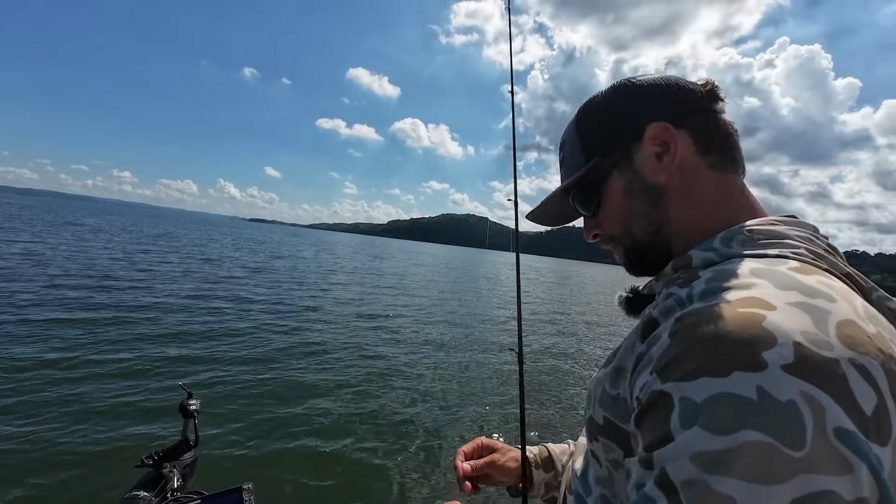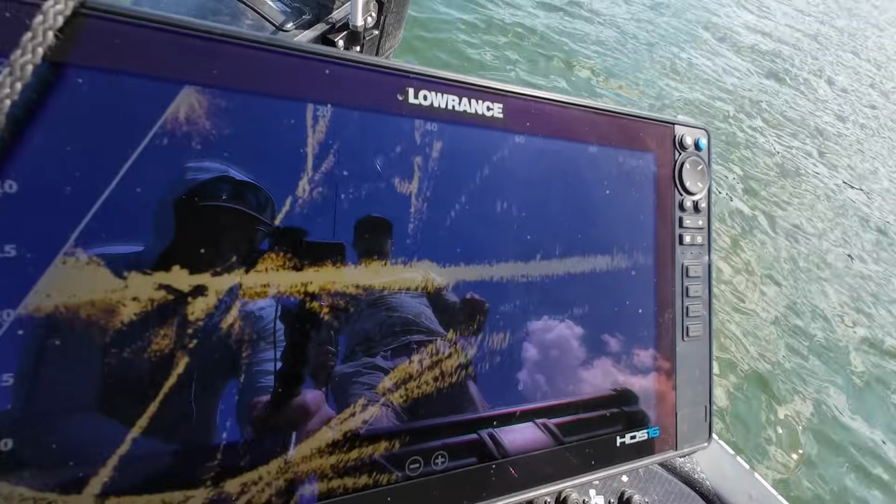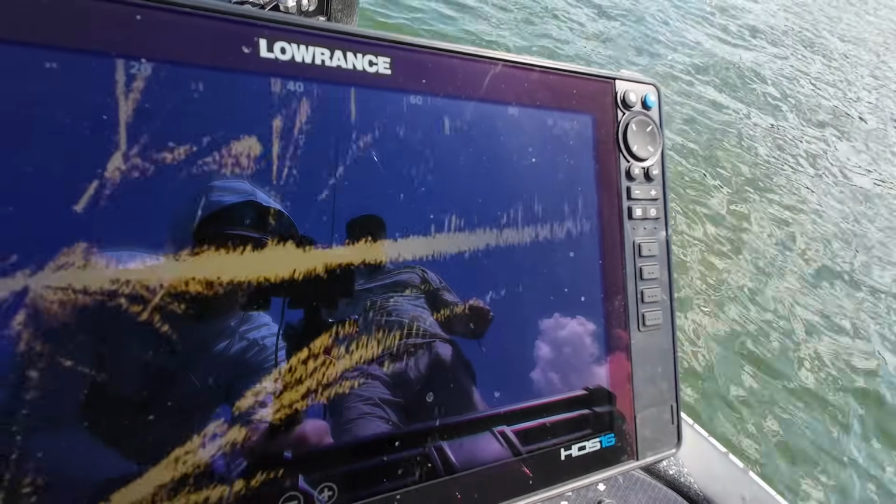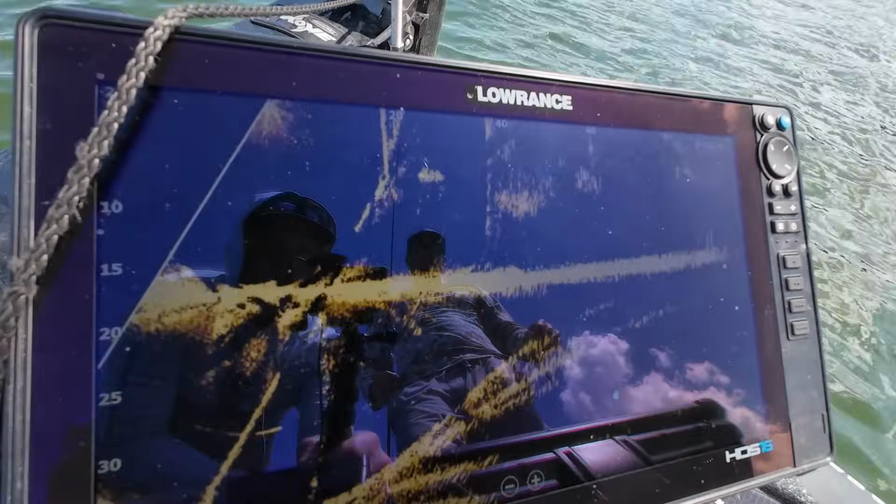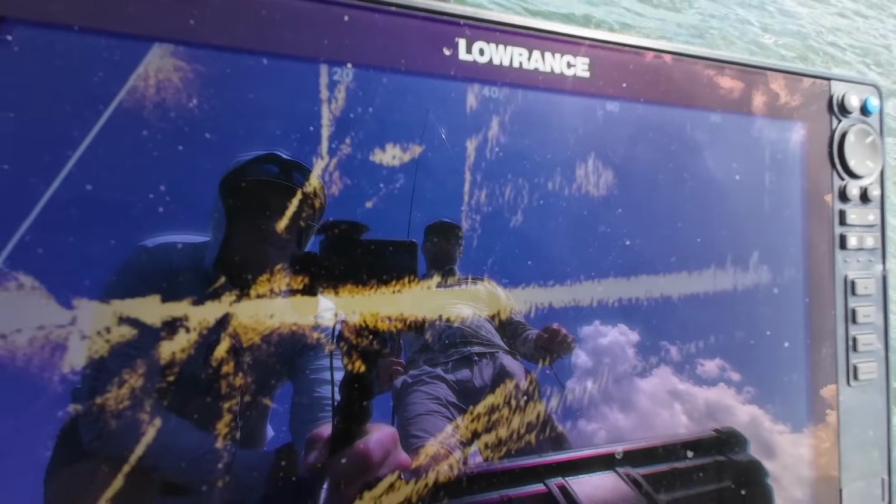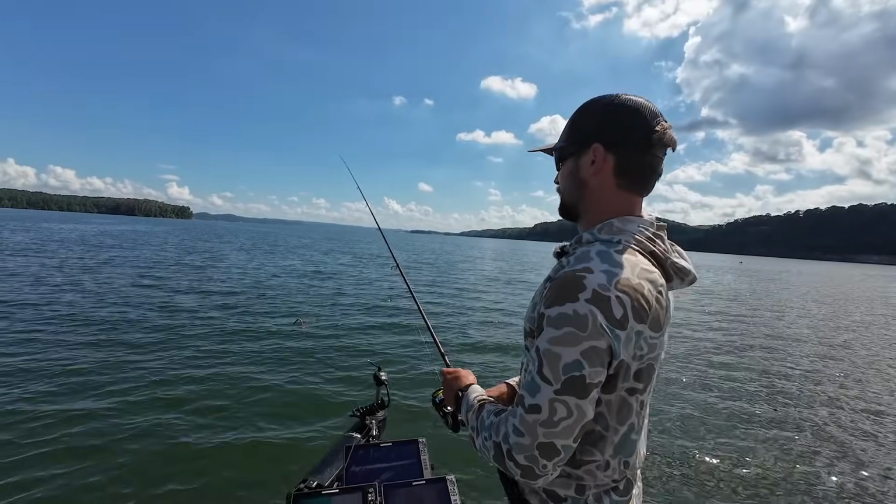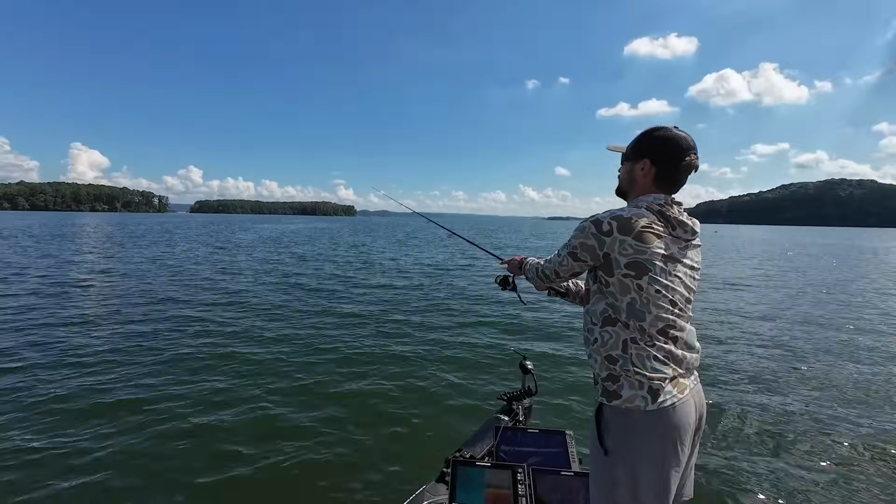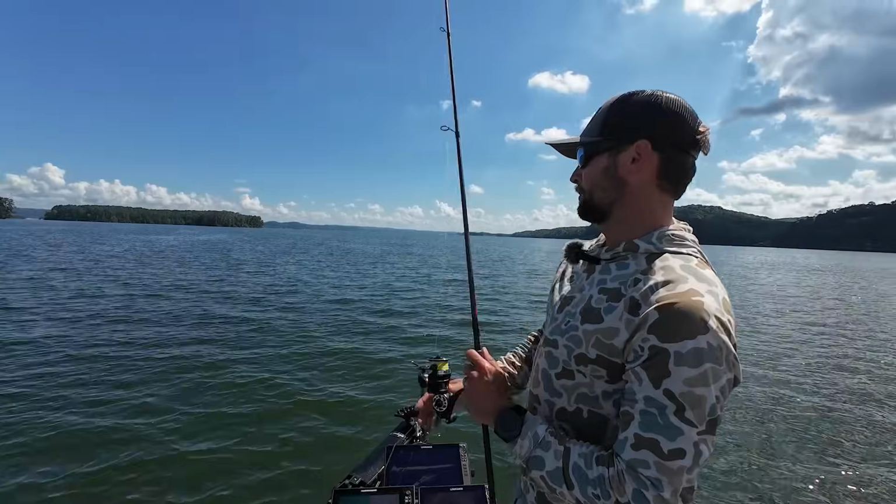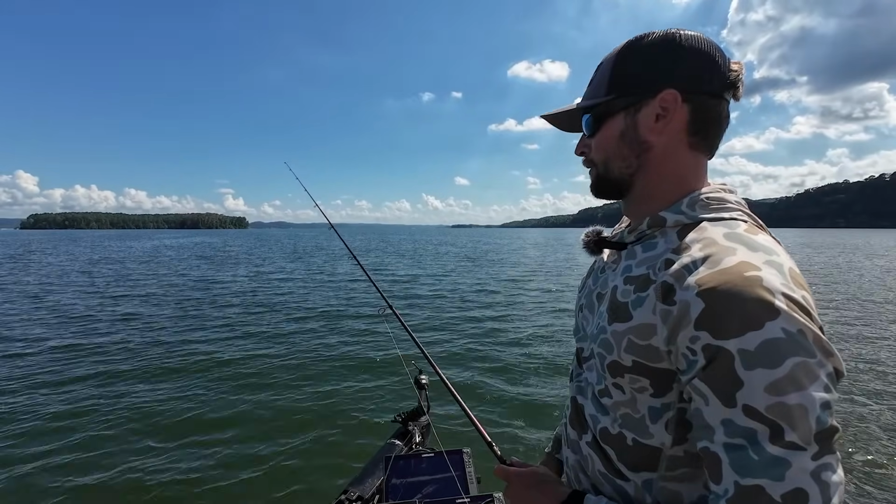So we had just made some casts out in front of the boat, and I'm seeing out there what looked more like some white bass. If we scroll over here to the right just a hair, all white bass, you see all those. Now we go back here to the left, you don't see as many, but those are bass. We threw out in front of the boat a couple times, nothing. Made a cast over there to the left a little bit, and almost as soon as it hit the bottom. Always you gotta find the angle when you're fishing like this.